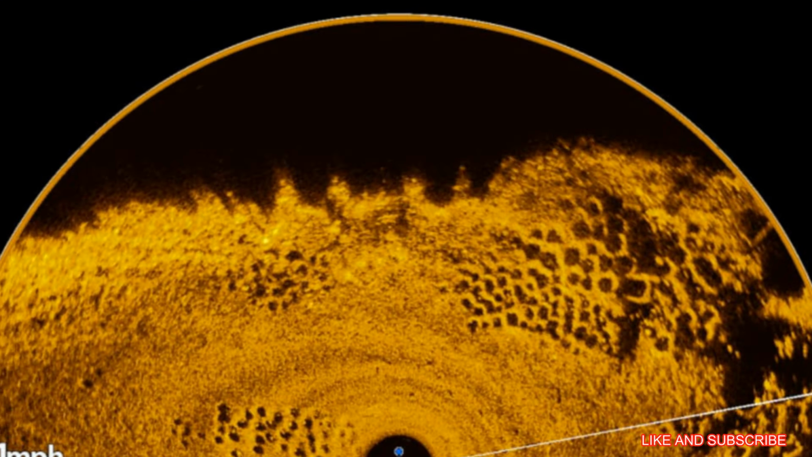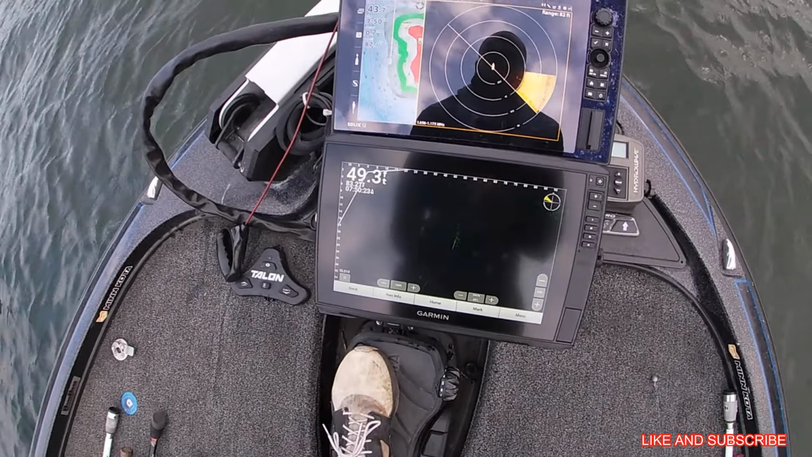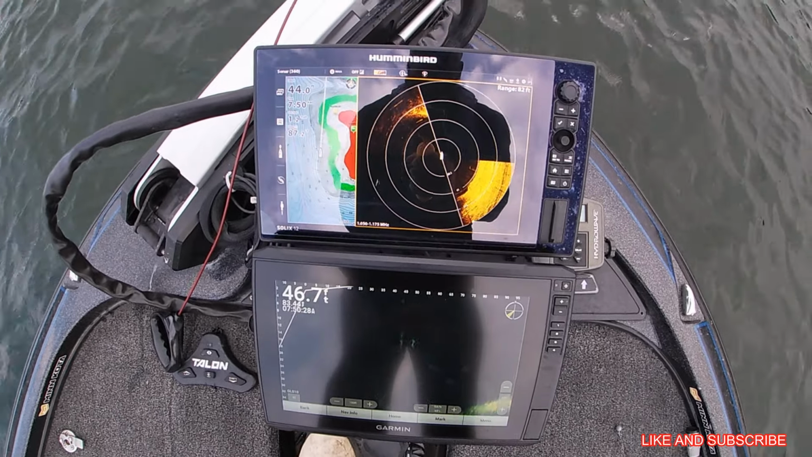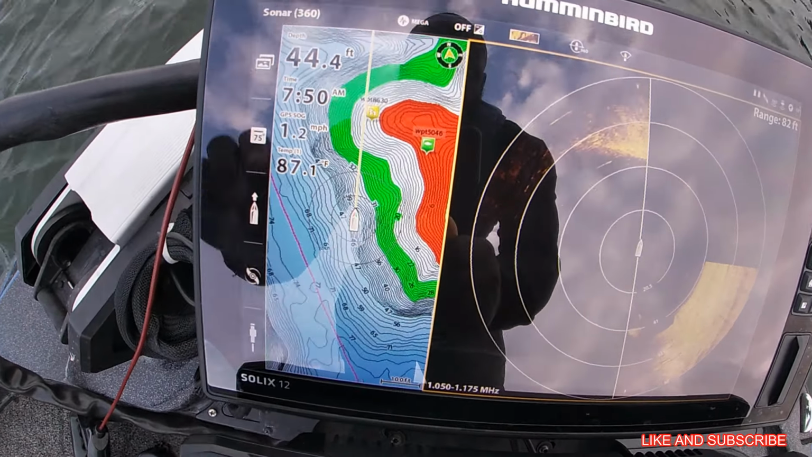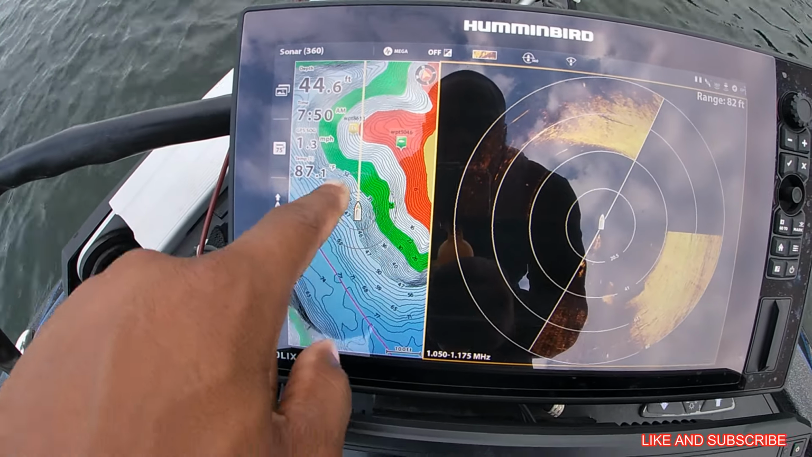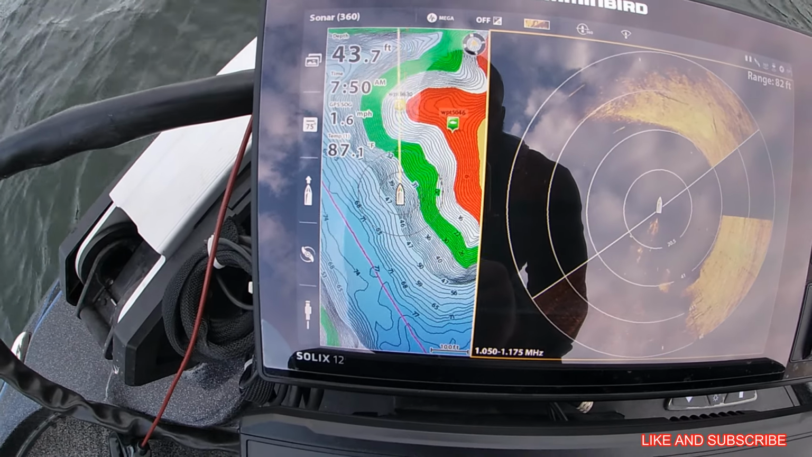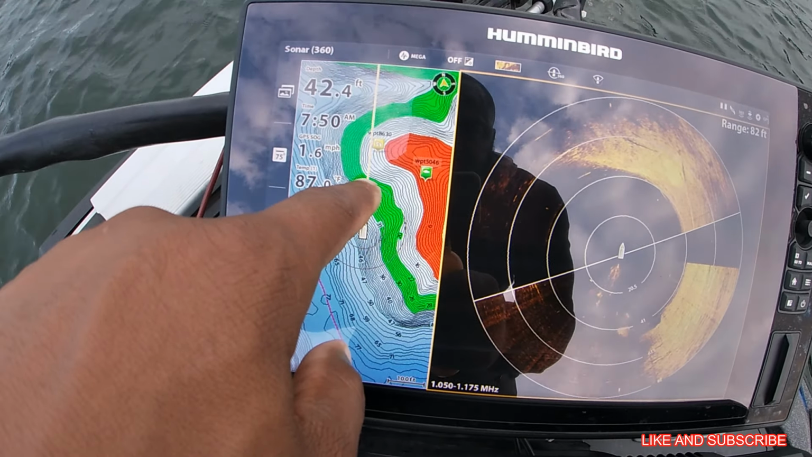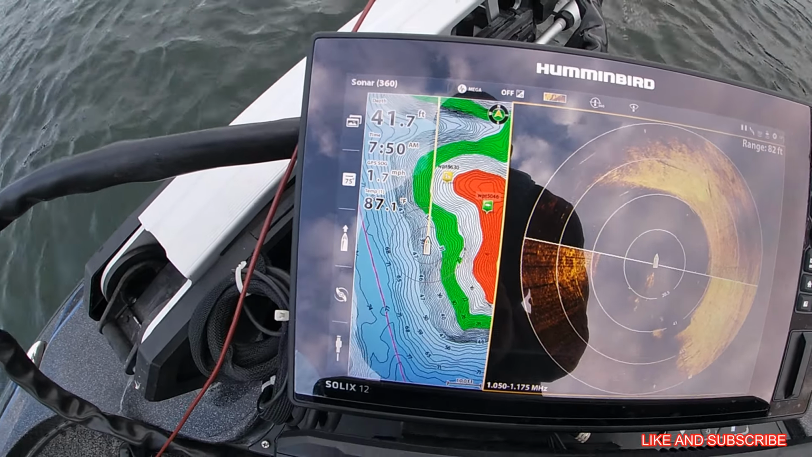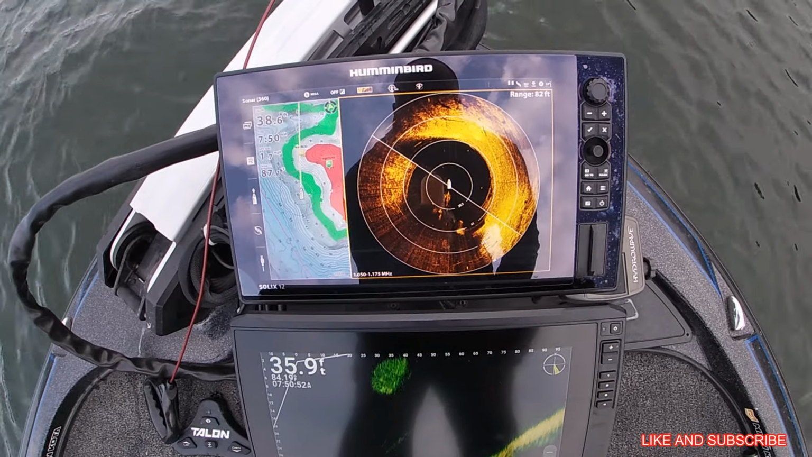So I turn my units on up front. I like to have my Garmin Panoptics out at 100 feet. And then again, up here I have the heading sensor line. Also I have range rings as well, and those range rings are at 50 feet. And if I get to the edge of this first range ring, I know I'm at 100 feet from my waypoint, and that heading sensor helps me line up with it. And the 360 is real helpful.